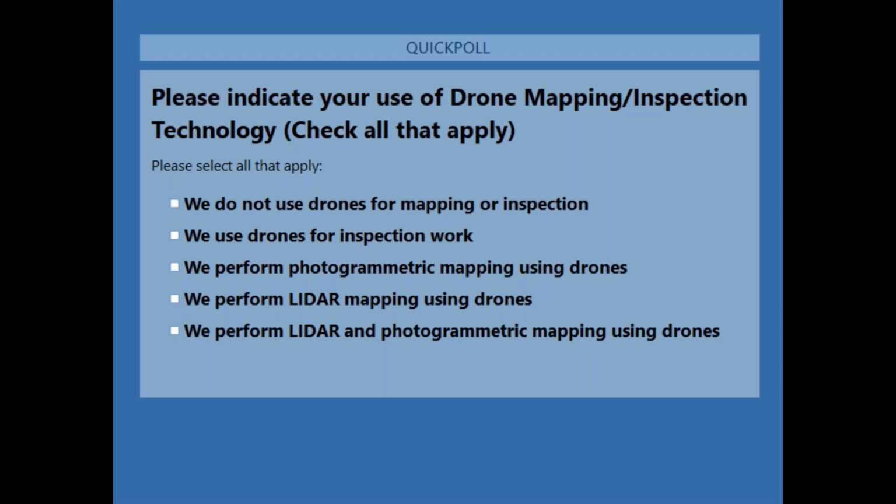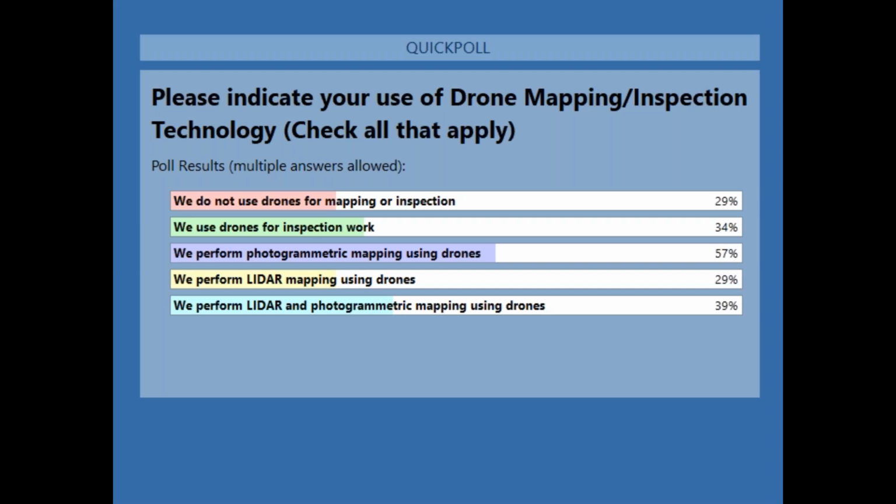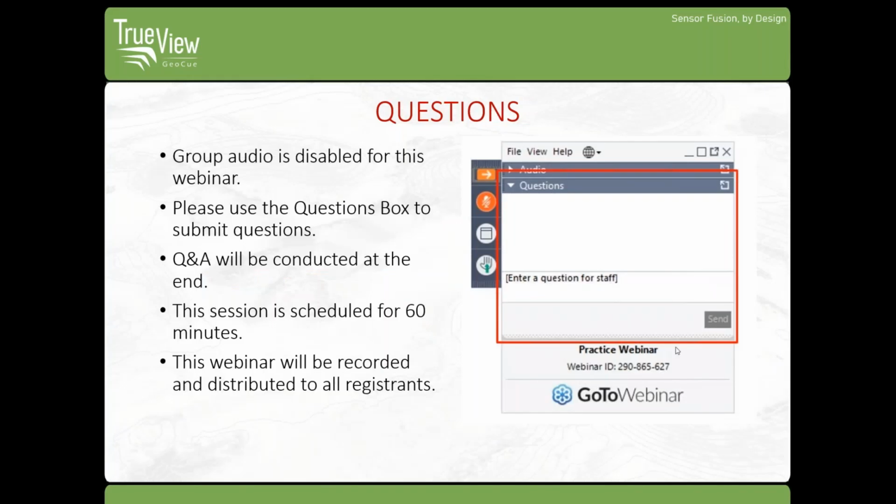All right, we'll go ahead and close that poll and share those results with everybody. Looks like we have 57% performing photogrammetric mapping using drones and 39% doing both LIDAR and photogrammetric mapping. So that's great. Thank you all for voting.